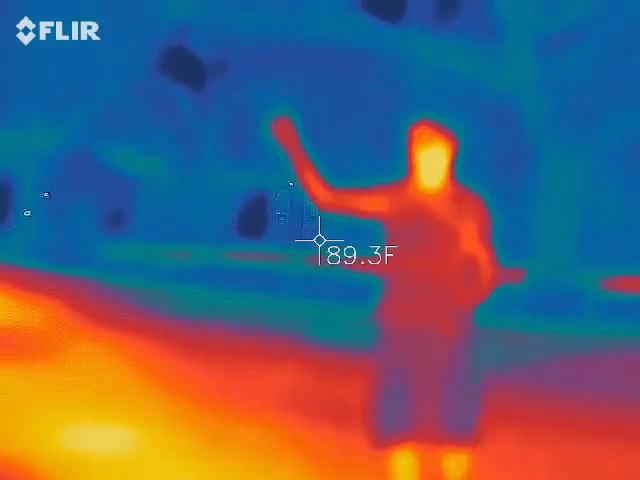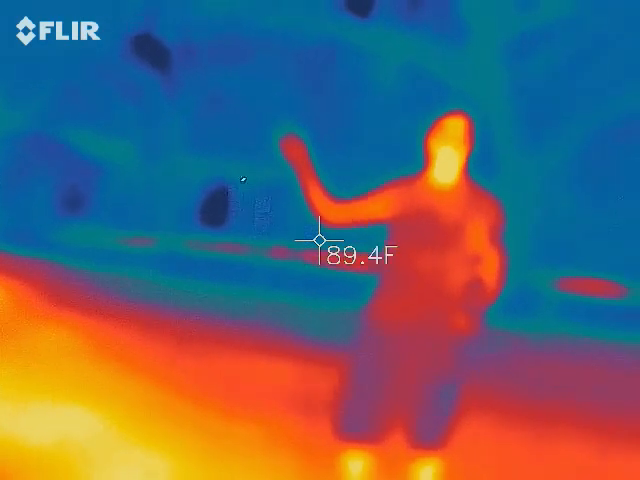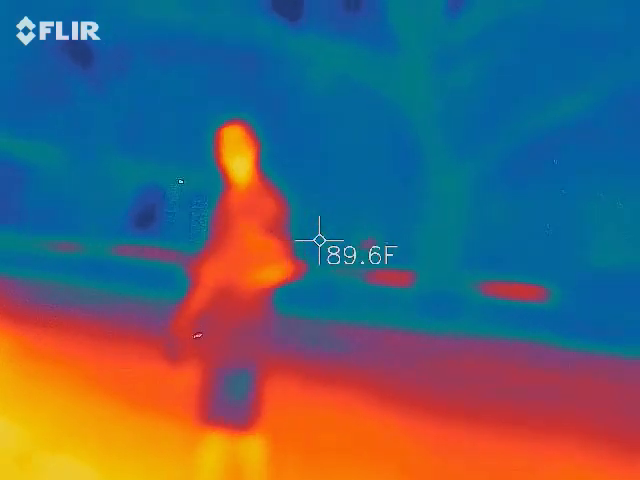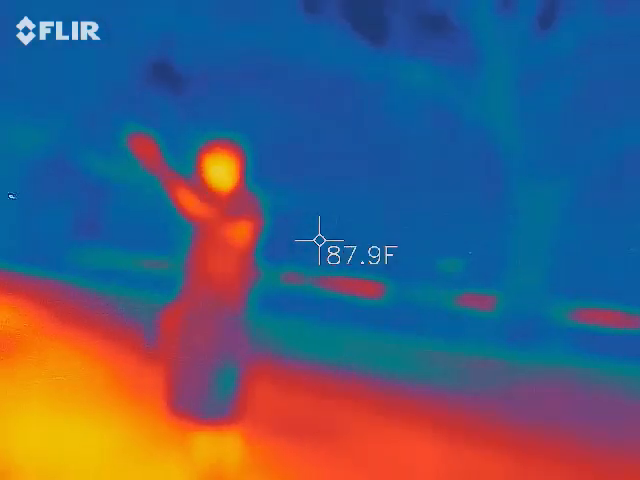We're going to debunk it. So I shoot the wall, and I see that it's the same temperature all the way across. So now I know that the blue that he sees is in between him and the wall. So that's where this guy comes into play.